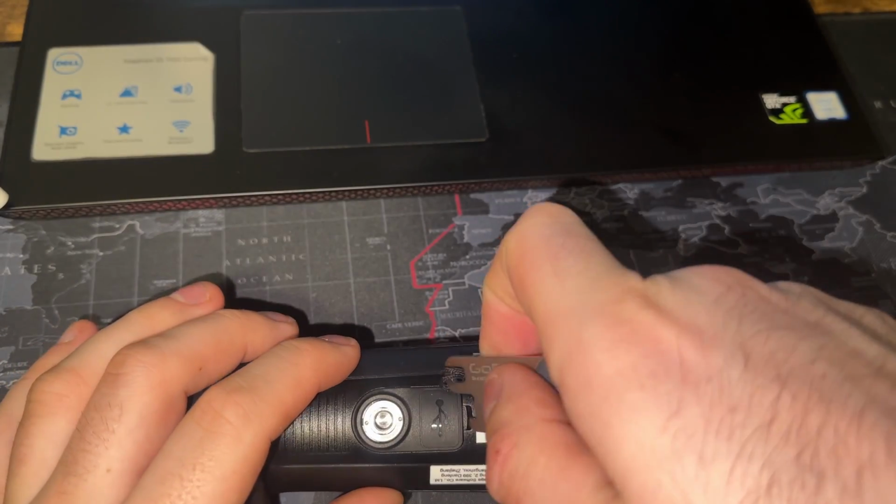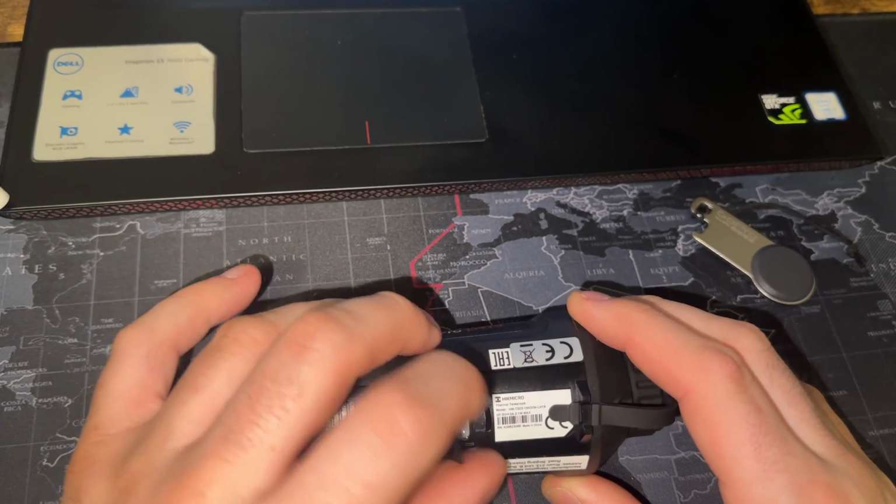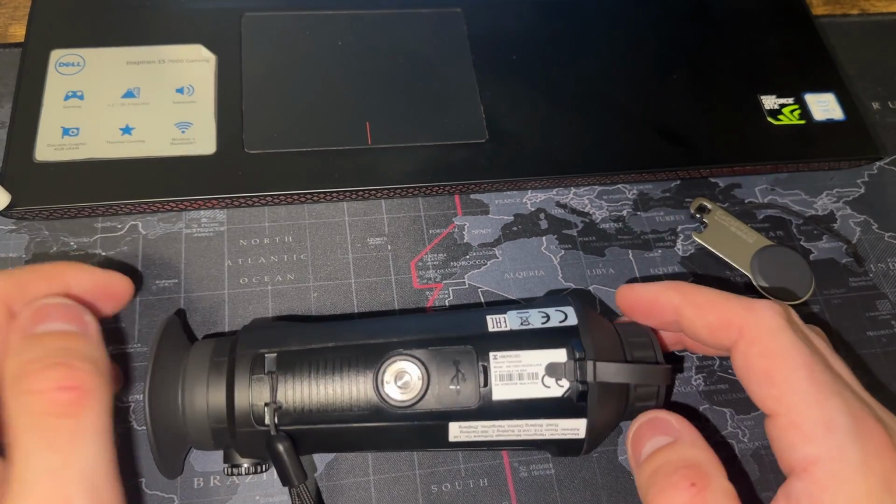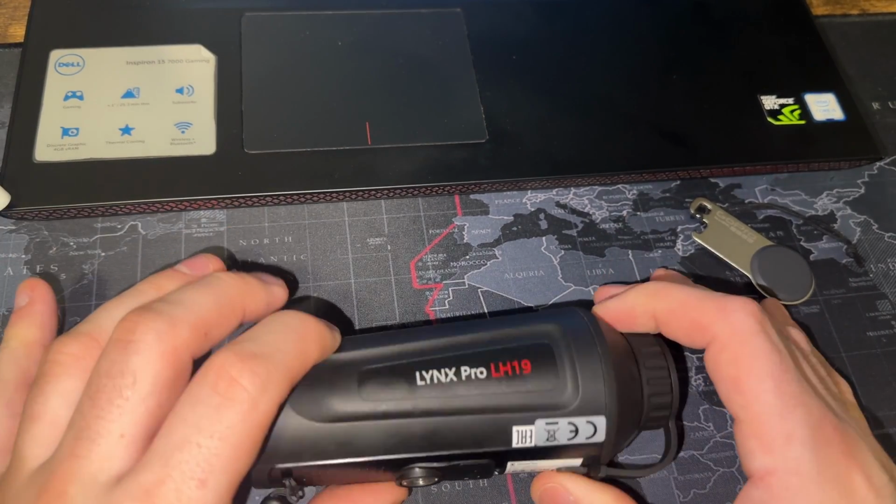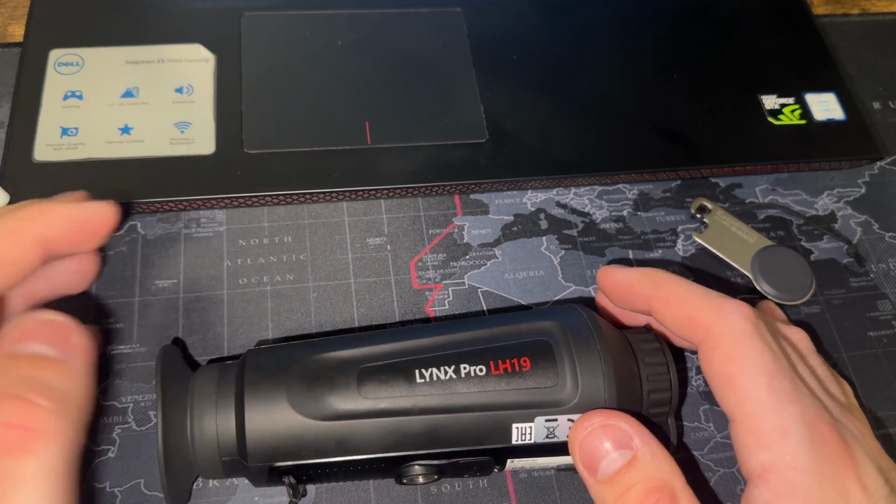Let's just get this little GoPro popper right here. As you can see, USB Type-C. This does link to my phone, so a lot of the recording of the video will be through the phone, but it does have an internal storage, but it won't record videos longer than 5 seconds internally. You have to use the phone to be able to do so.